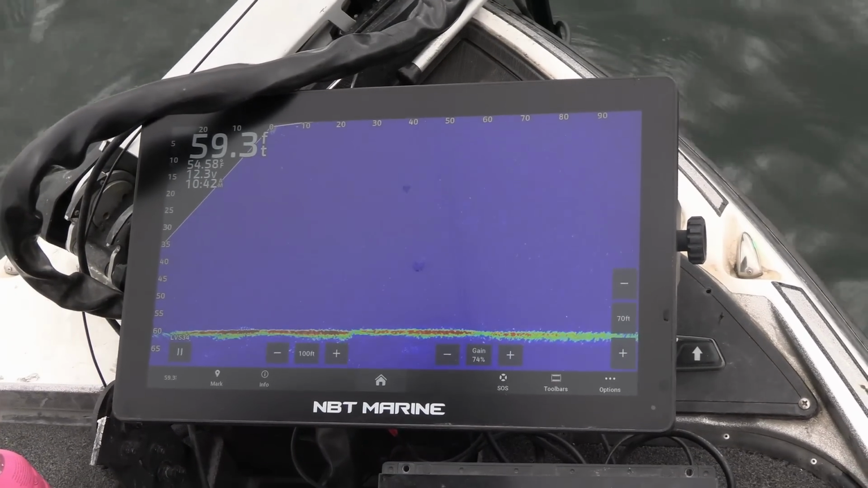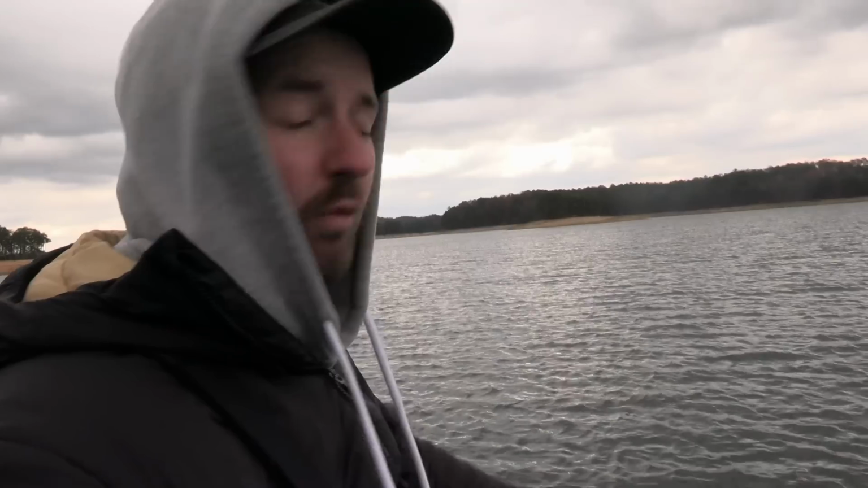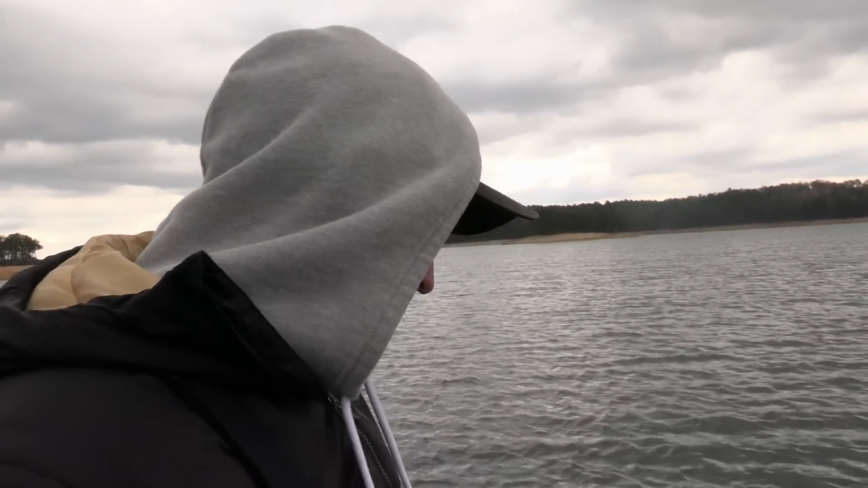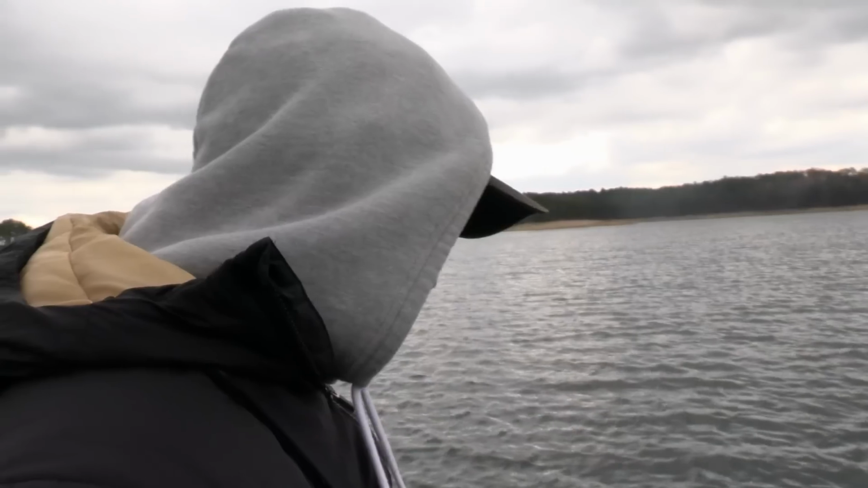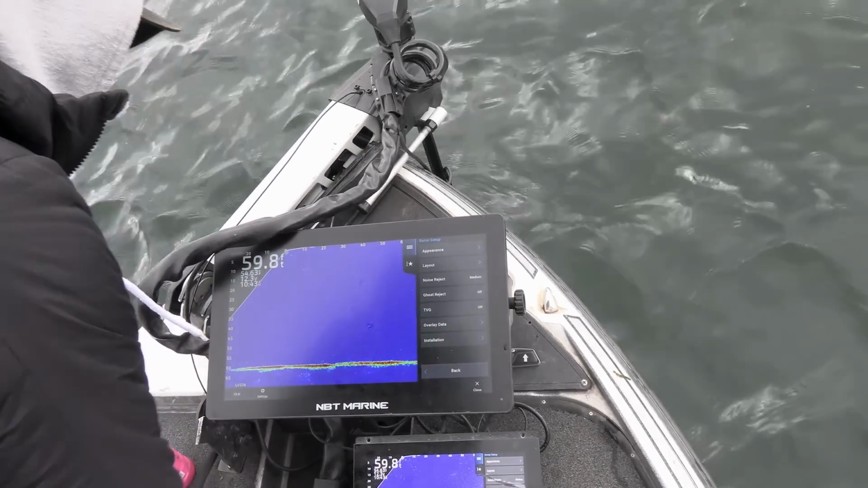And then your depth range, I try to keep it 5 to 10 feet deeper than what the water depth is. So I almost said water temperature. So we're in just under 60 foot here, so I got it set at 70 feet. Those are the simple settings. Get a little more into detail here.